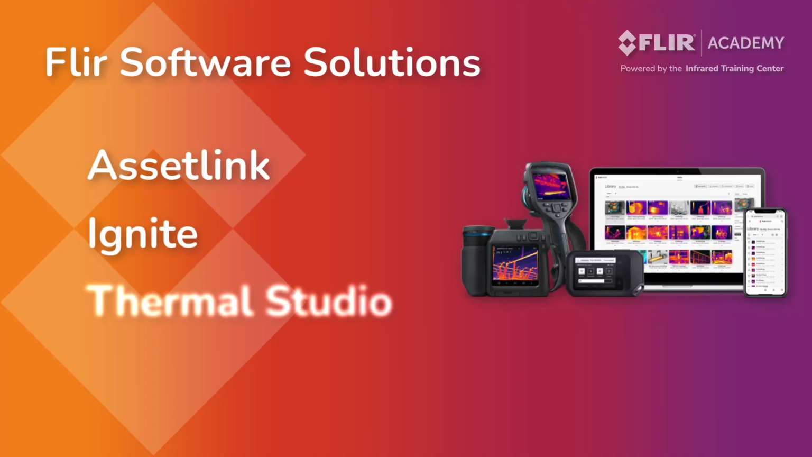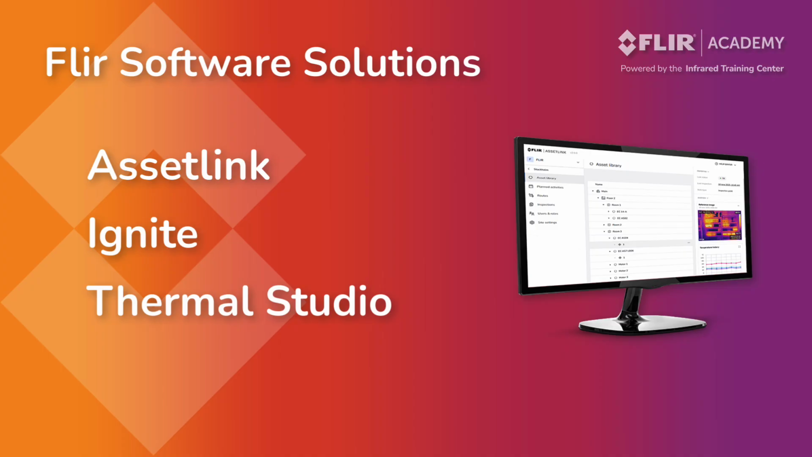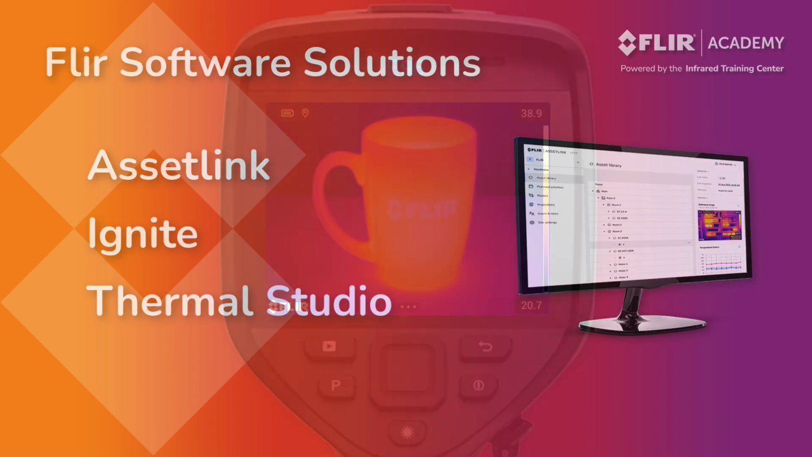The EXX series thermal camera works with AssetLink, Ignite, and Thermal Studio. These software programs offer solutions that provide the ability to analyze images and generate inspection reports. This helps thermographers and their programs stay organized and make better maintenance decisions using the data that these software solutions provide. We'll discuss AssetLink and Ignite a little bit later in this presentation. For now, let's move on to the basics of camera operation.